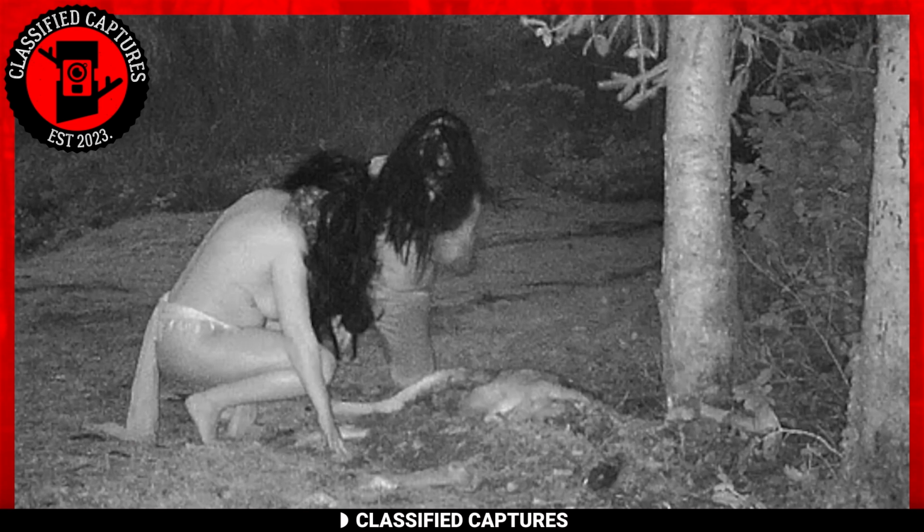not for the cold weather, but for the cold-hearted woman you see in the capture. Yes, those are naked women feasting on a dead deer. The one who captured this had set up a trail camera near the carcass of a deer in hopes of capturing predators feasting on it. Little did she expect that instead of predators, two partially naked women would emerge from the darkness to partake in the feast.